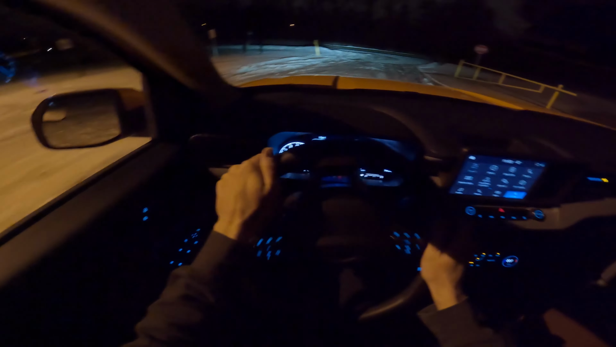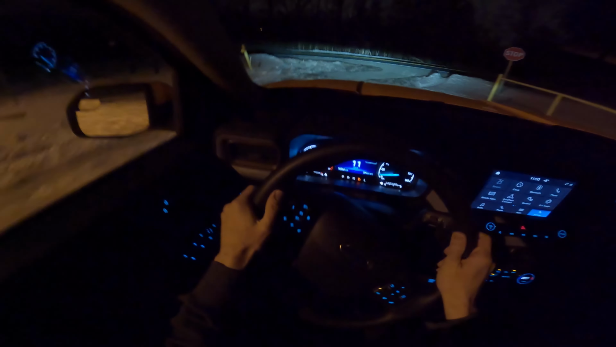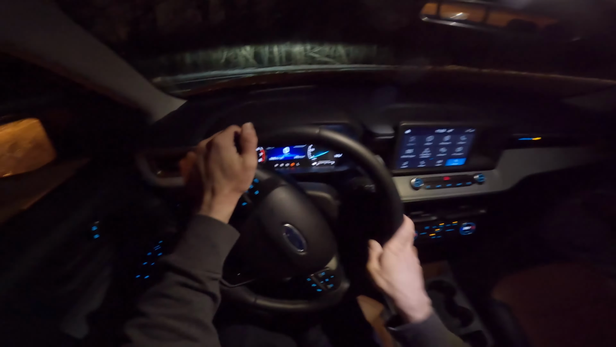And drive forward. We're going to leave one light on, by the way, just so you can see a little more. I can still see plenty, don't worry about that.